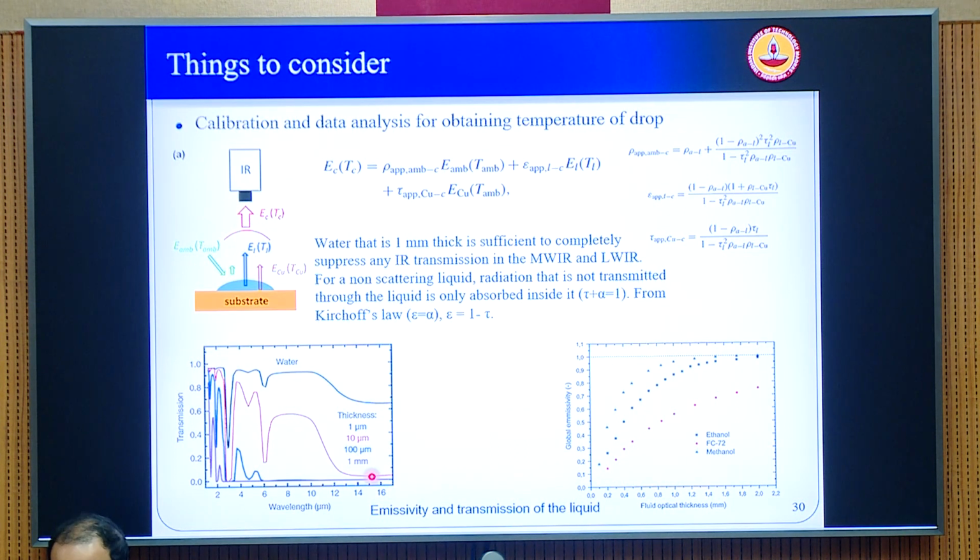So when you are taking an image of a drop interface which is of height 1 micron, you may still see something transmitting from the substrate and reaching the camera. Whereas if it is of the order of 1 millimeter, you are not allowing anything to transmit, and whatever image you get is purely from the interface. Okay, so this is a very important aspect.